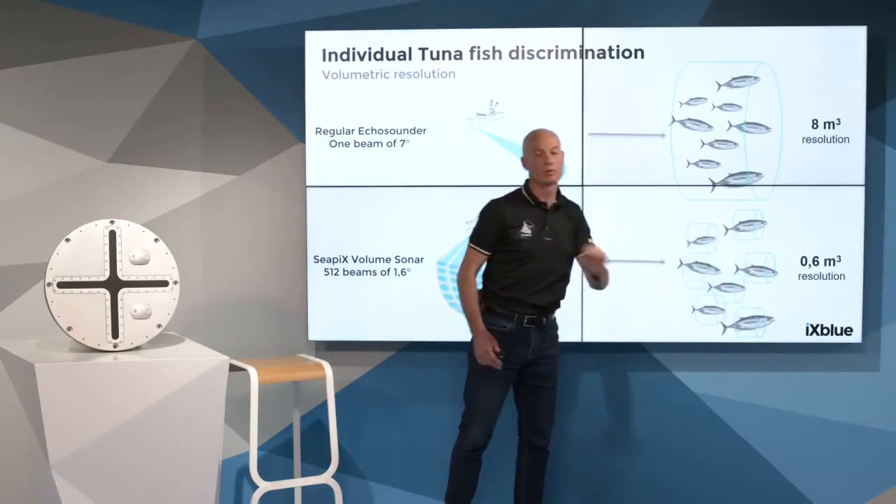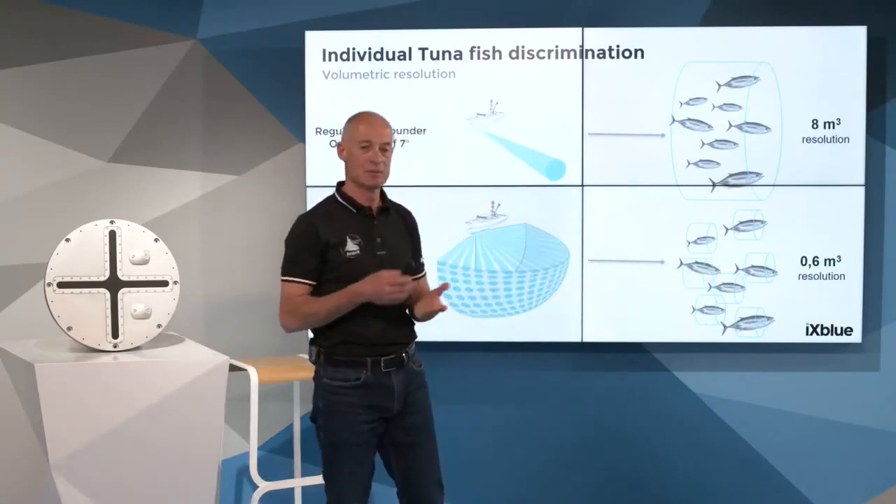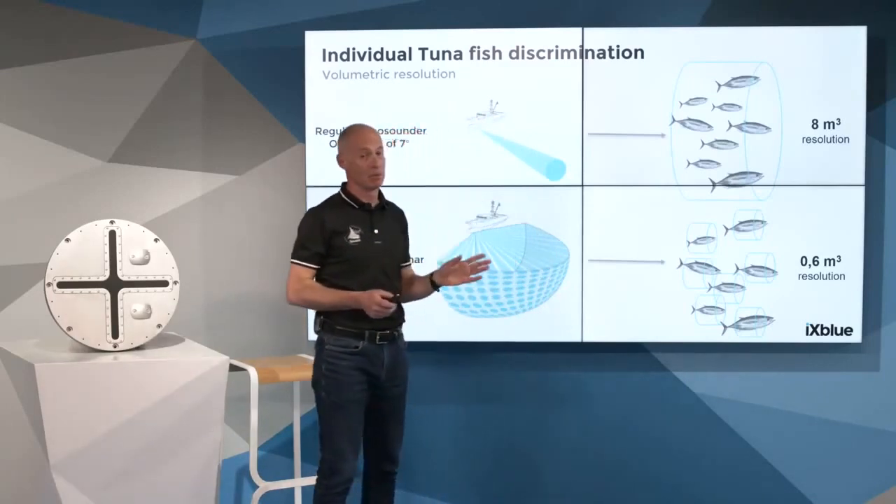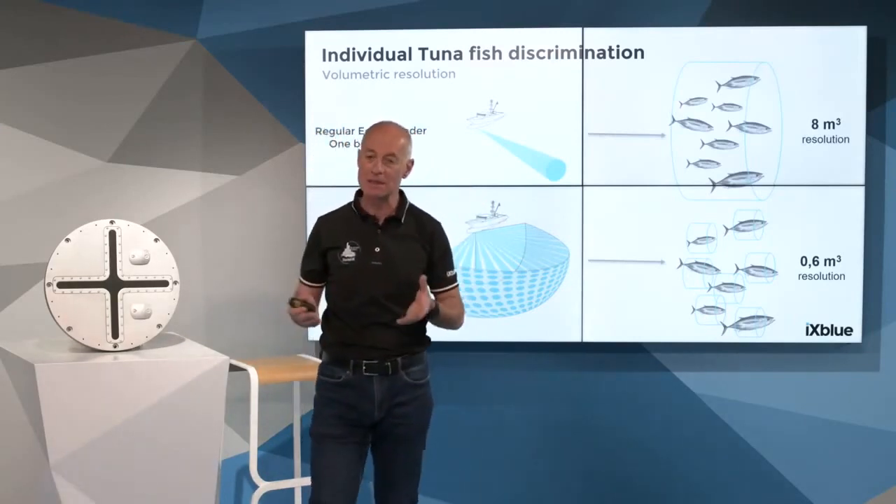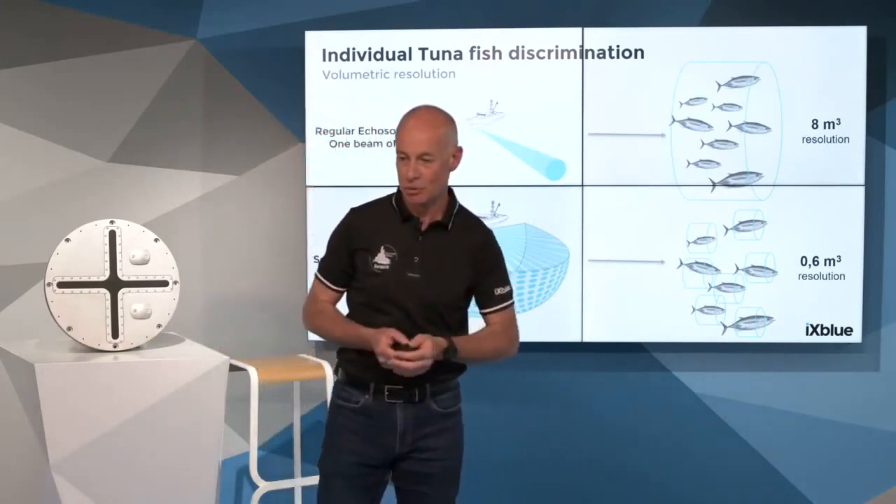Seapix is capable to recover every single tuna individually, and then the TS measurements, backscattering of the body, is much more accurate. That's a key point. That's a crucial technological point to understand how and why Seapix can bring more information to the skipper, to the tuna vessel skippers.